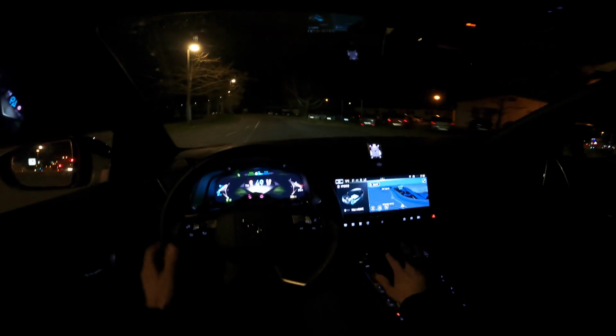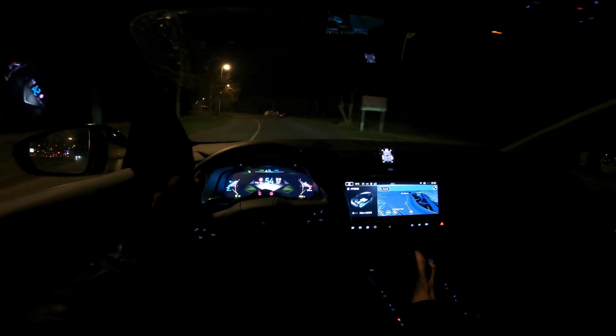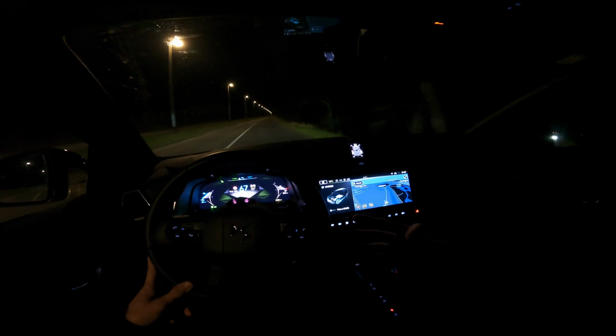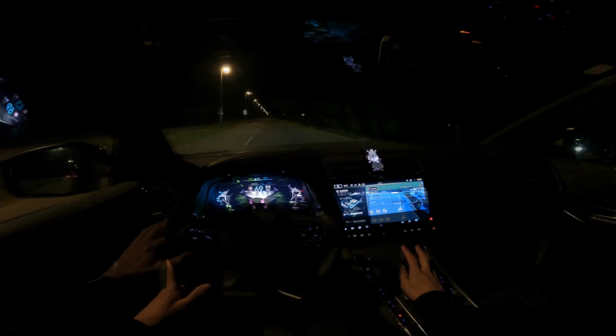And now this car has 0 to 100 in 8.9 seconds, so that's really not that fast or fun, so I'm not gonna test it. And also there's a car behind me. The point of this car is not speeding and not the power, it's just comfortable driving, comfortable overtaking, and this is what it gives you.